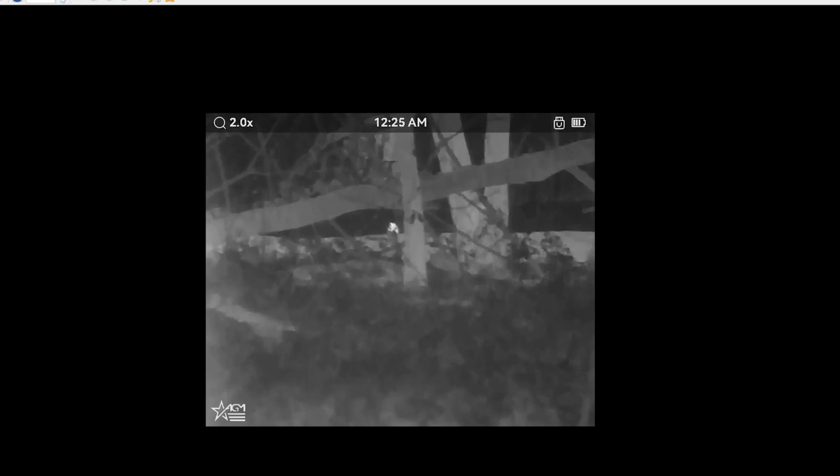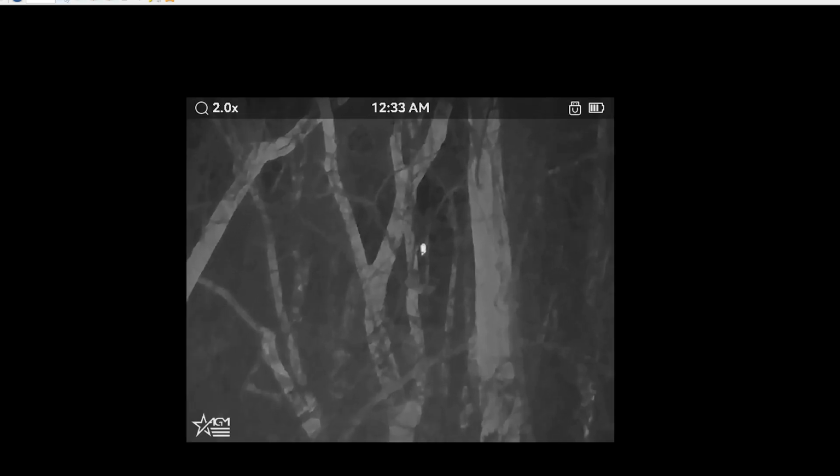This is actually a deer's ear, bedded behind a log. I seen his head up earlier, so I knew it was there. But like I said, if the thermal can pick something up, you're going to get that hot spot verification that there's something there. So this is an ear of a deer that is bedded behind that log. Here's an owl in a tree, quite a ways out there, but there's an owl.